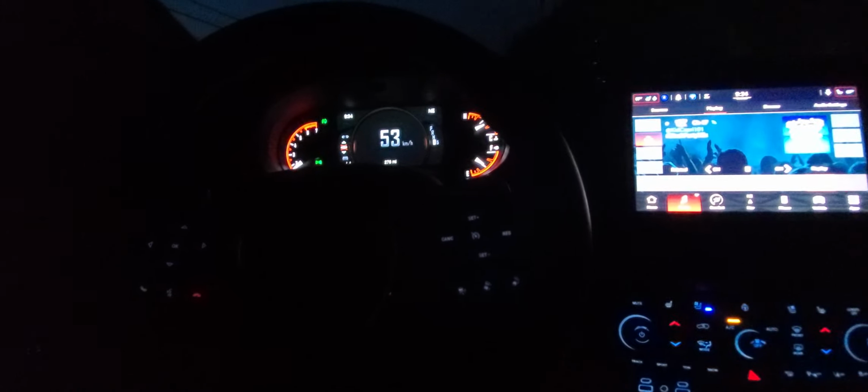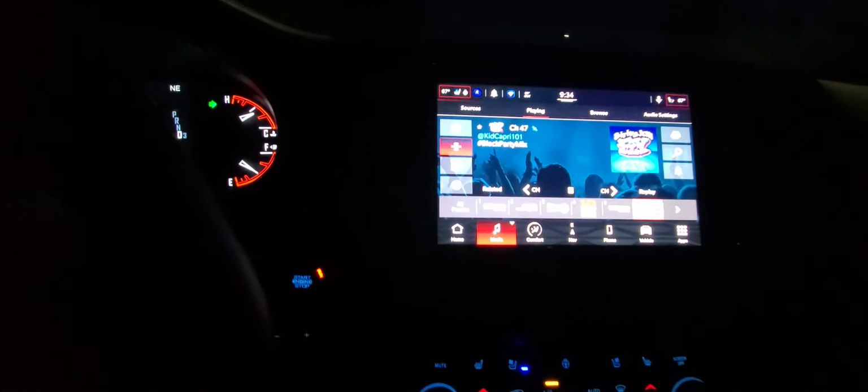And yeah, so this is basically a night drive in my Durango RT with the Tow and Go package and the revamped interior with the new 10.1 inch screen. You also do have a wireless charger down here, which is nice. And then you've got all the different settings up here as well.